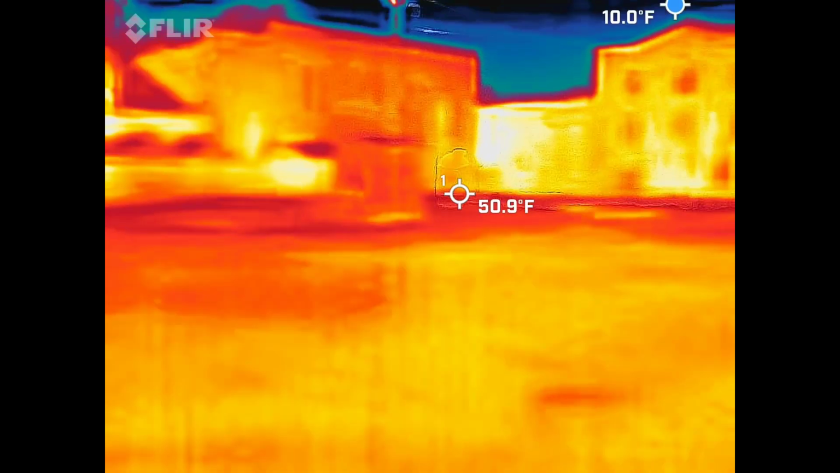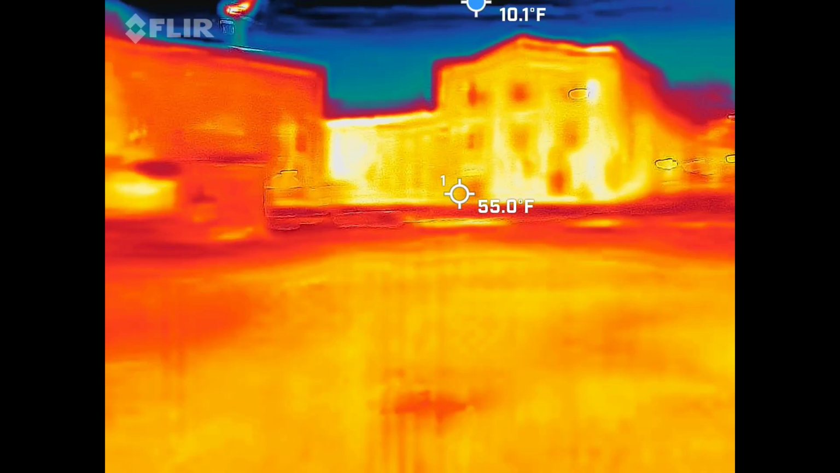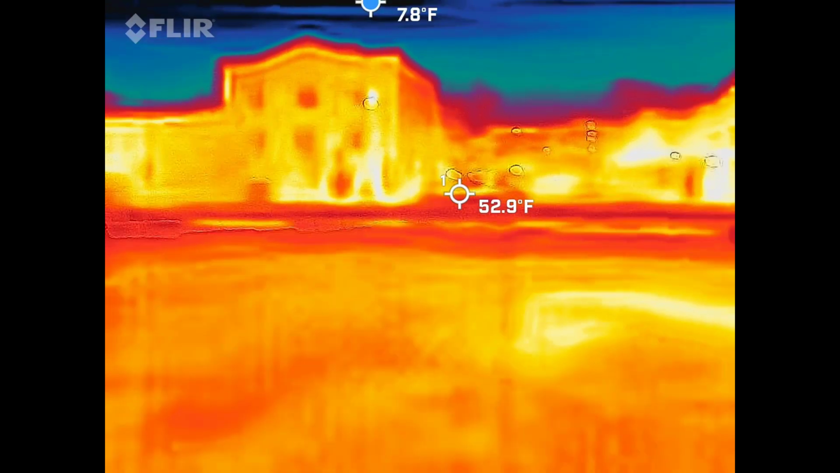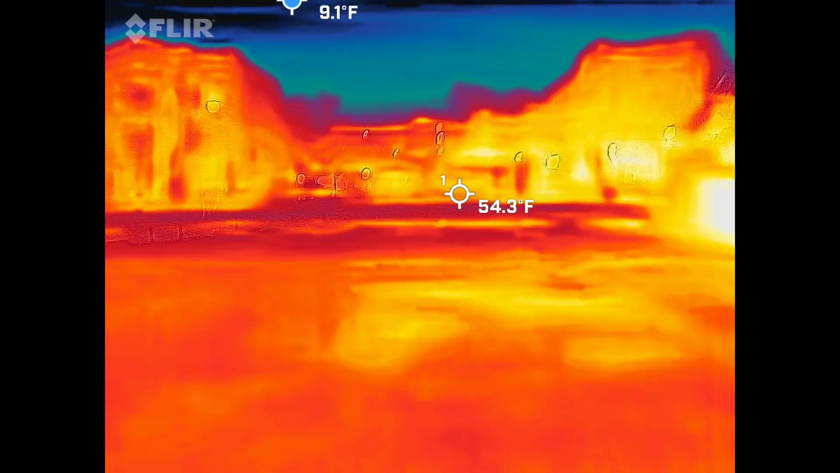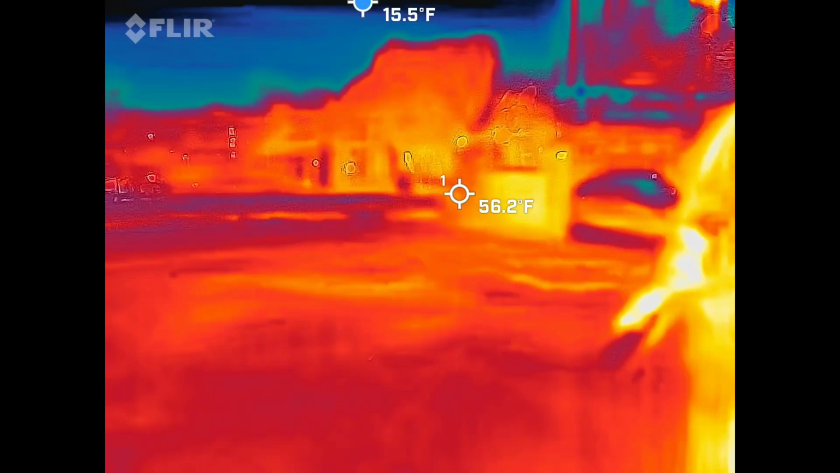Readings are everywhere. Not like super high where I'm worried about it, but they are all over the place. And every time he starts to give me a phrase or two is usually when it's at its highest. Wow.